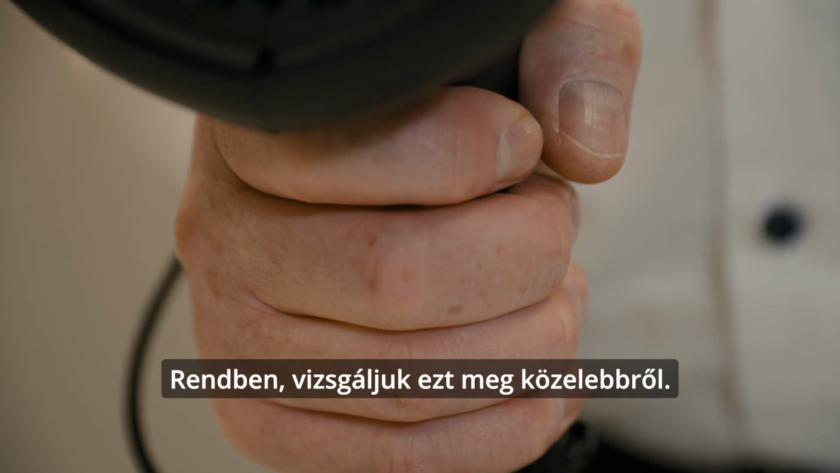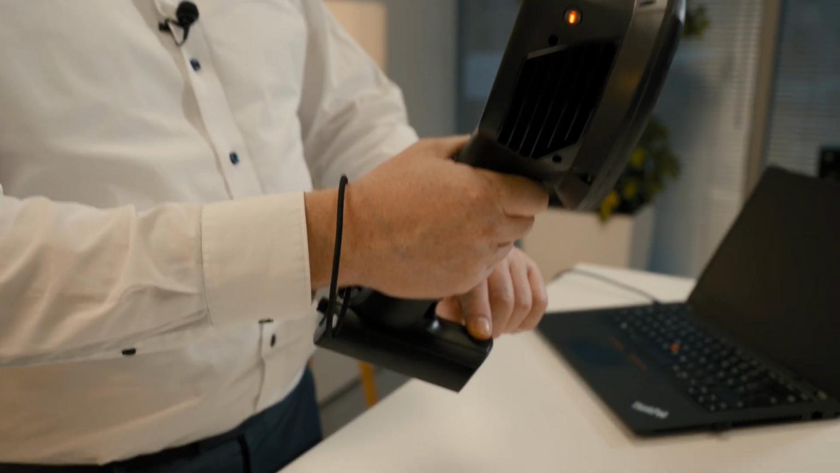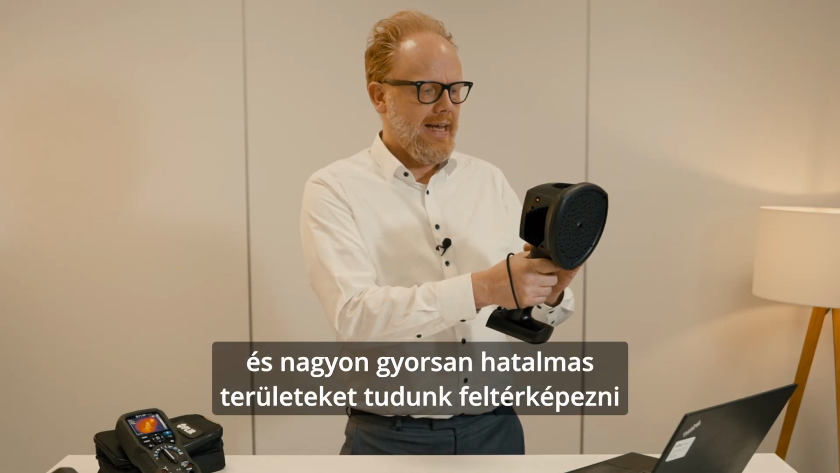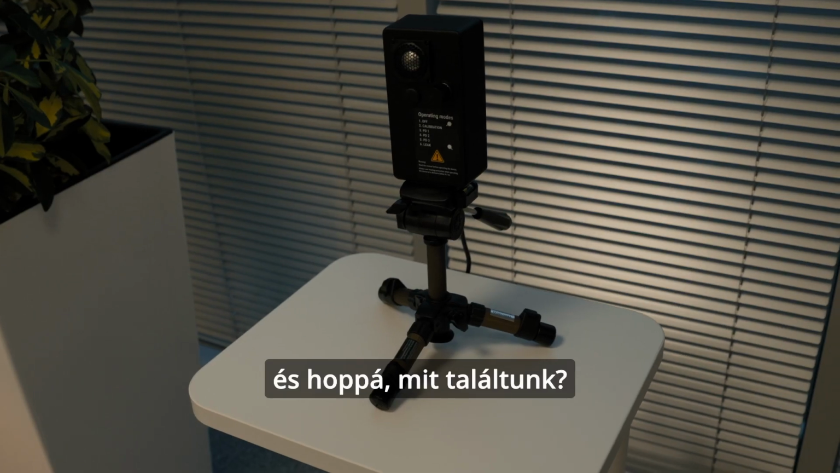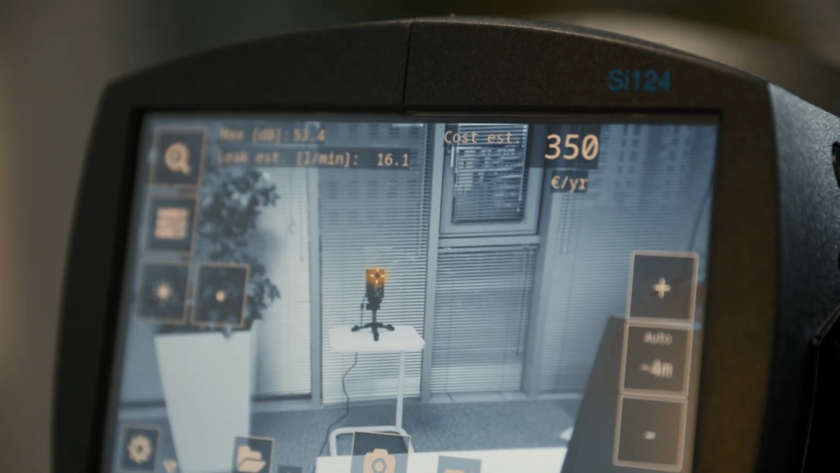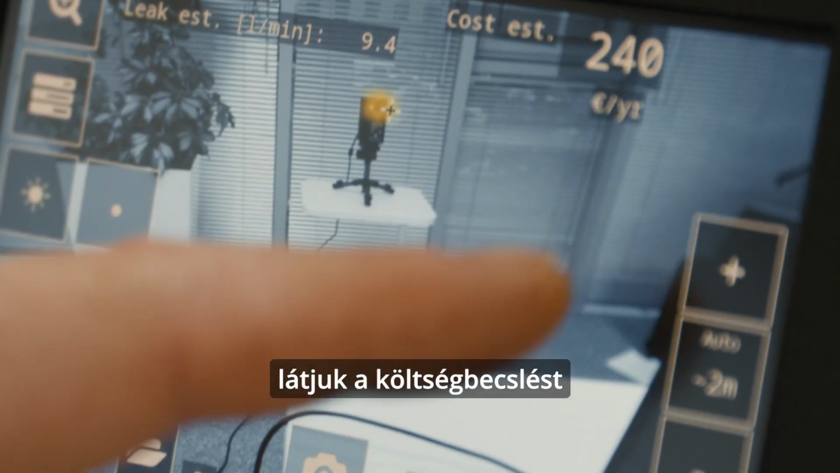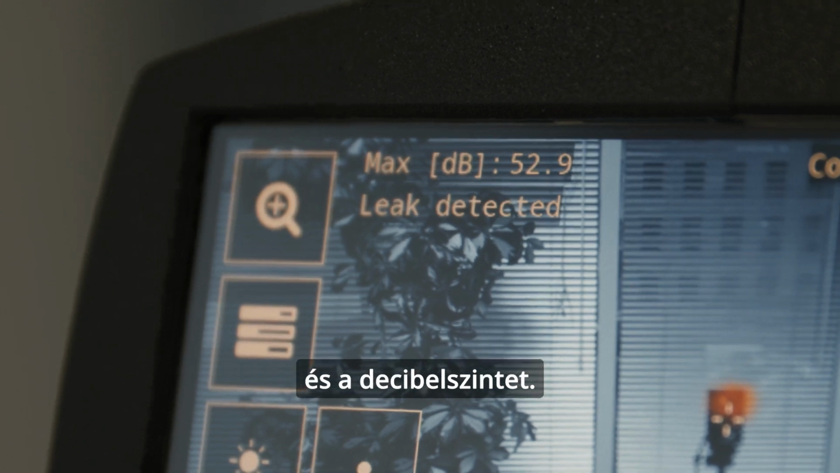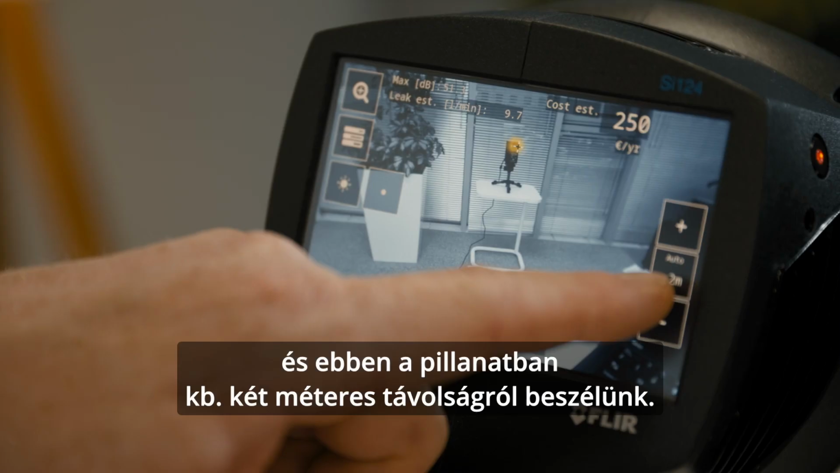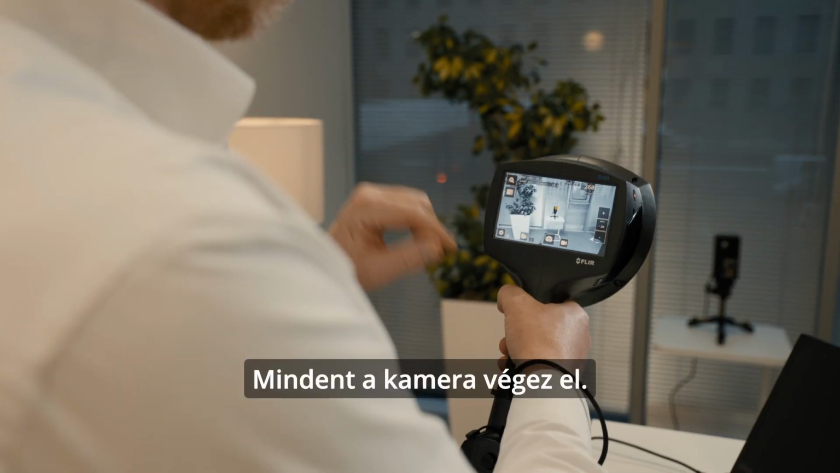Okay, so let's have a closer look. We turn on the device here and very quickly we are able to scan large areas. And what the heck, we have a leak here. So we see here the leak size, the cost estimation and the decibel level. Here the leak is visible with a crosshair. And we have at the moment a distance of about 2 meters, everything done by the camera.